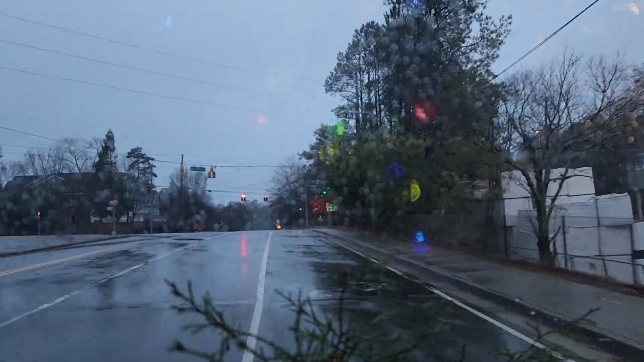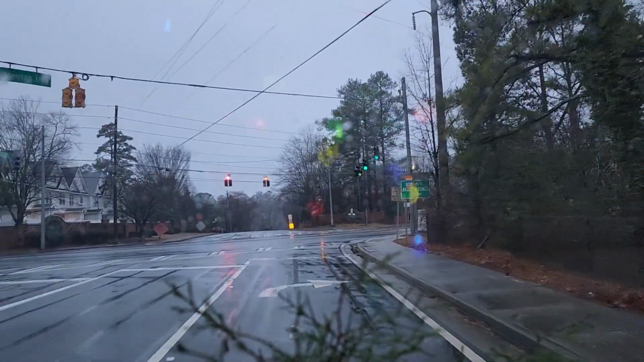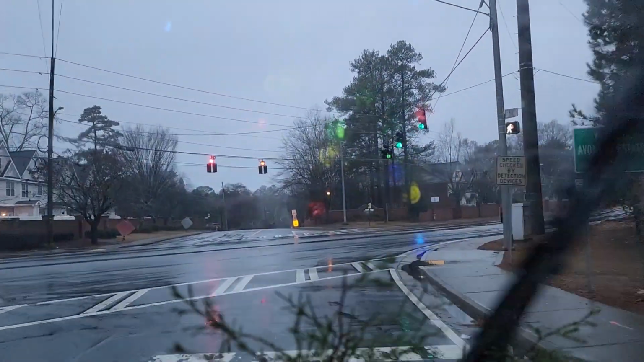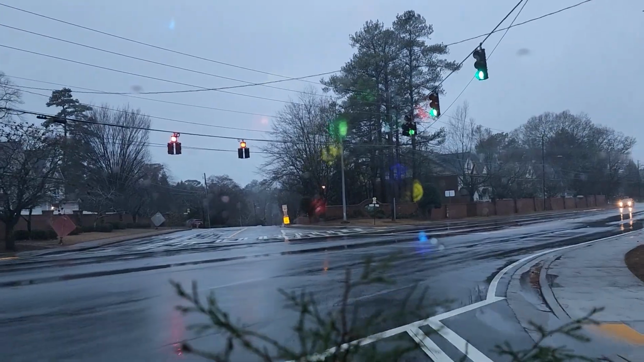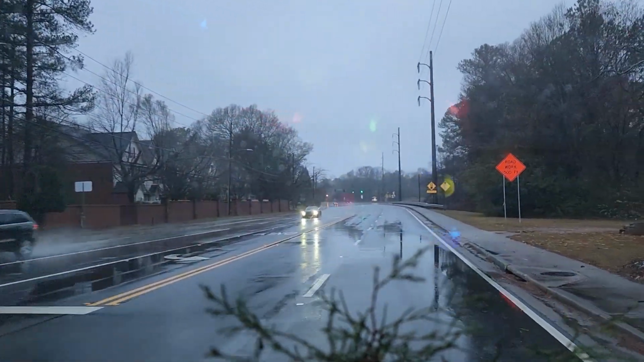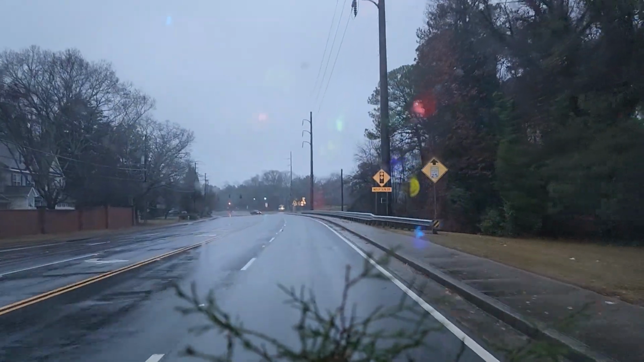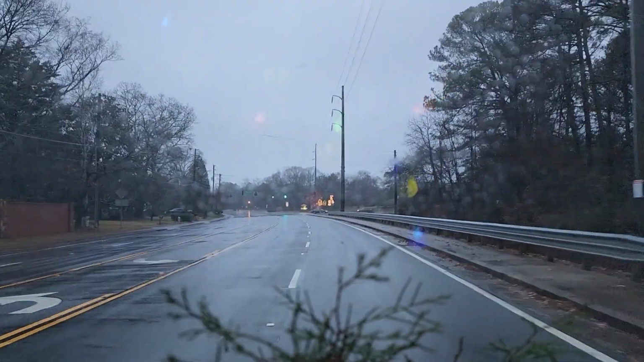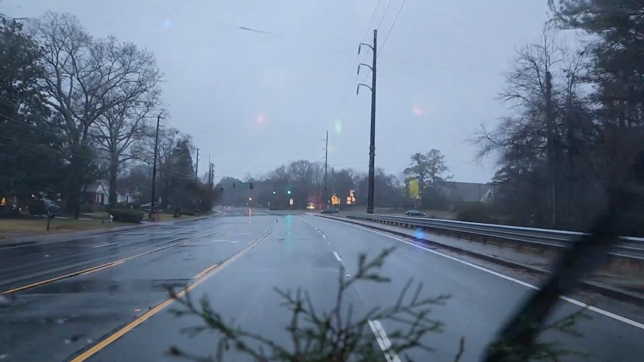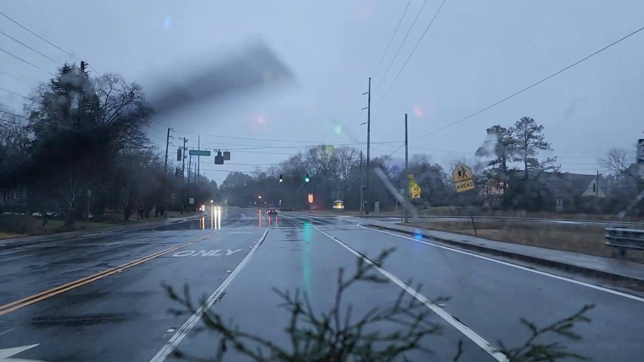We're going to turn right on Covington Highway here, US 278. We could go straight into Avondale to Lake right here, through Decatur, or do we want to cut back out and catch Memorial Drive and go down?